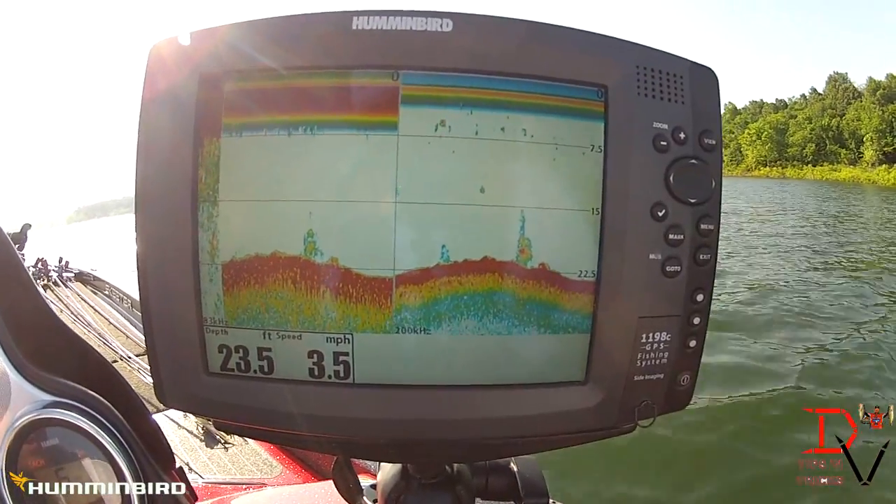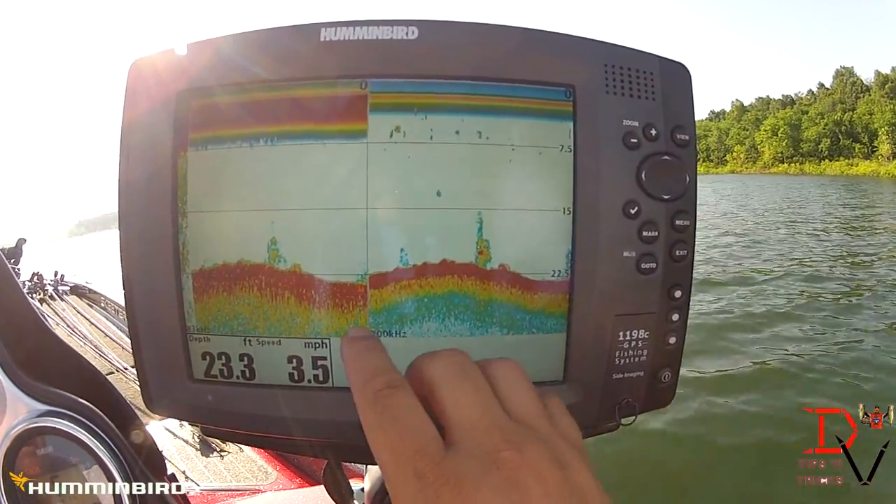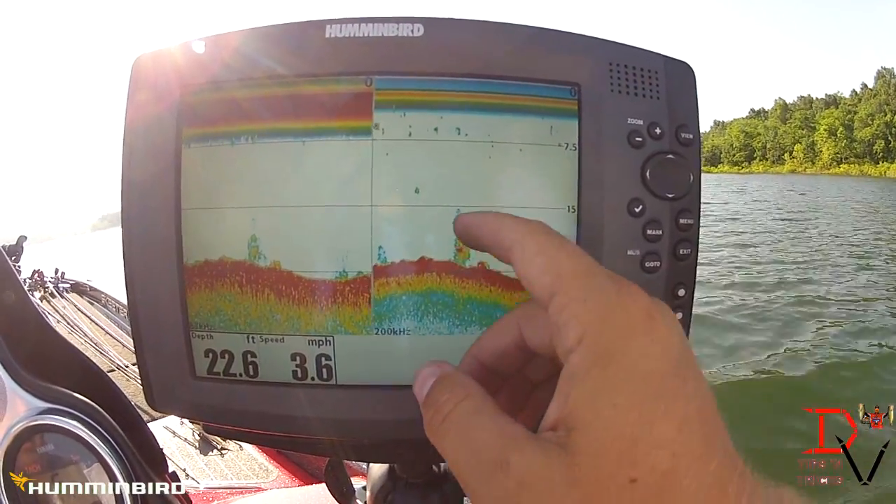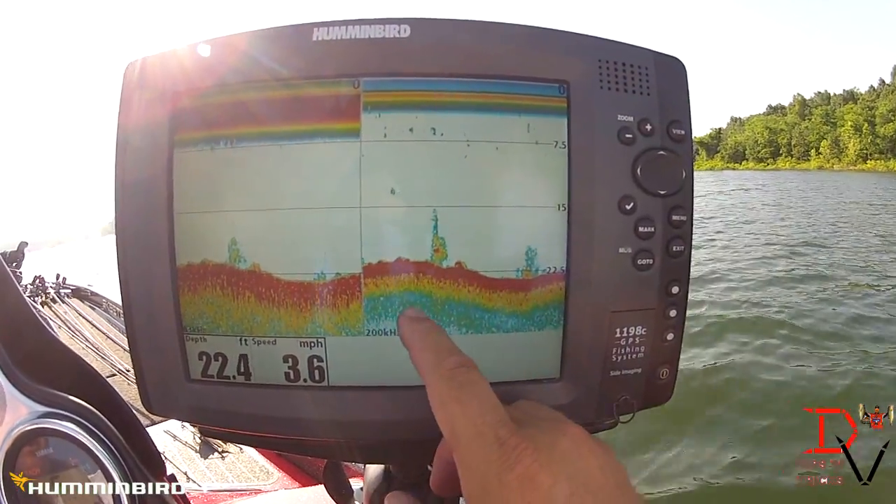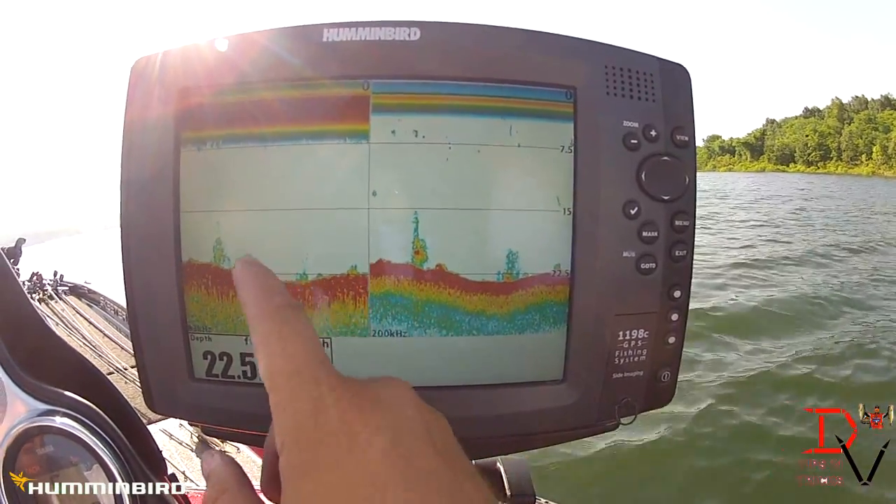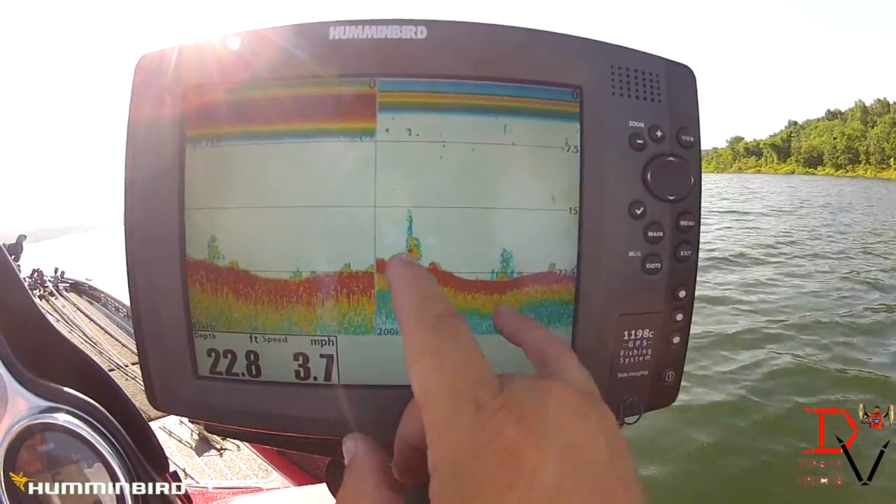Now here's one other screen that may become helpful to you. This is our 200 kilohertz, this is our 83 kilohertz. You can see the detail in the 20-degree cone. Our 60-degree cone is our 83 kilohertz, and you can see we're getting a lot more detail.